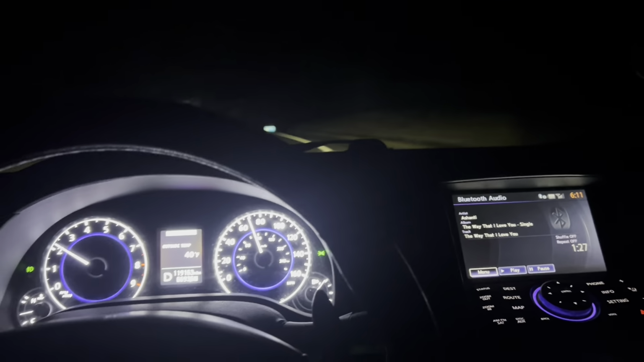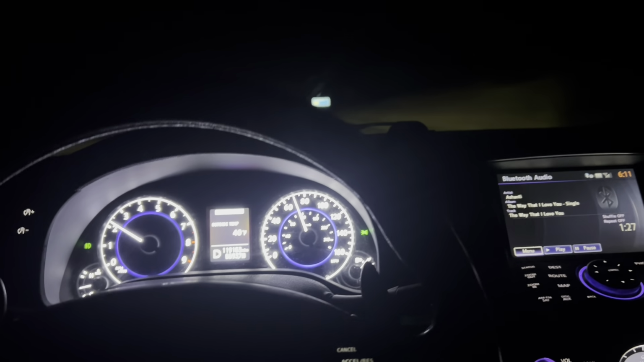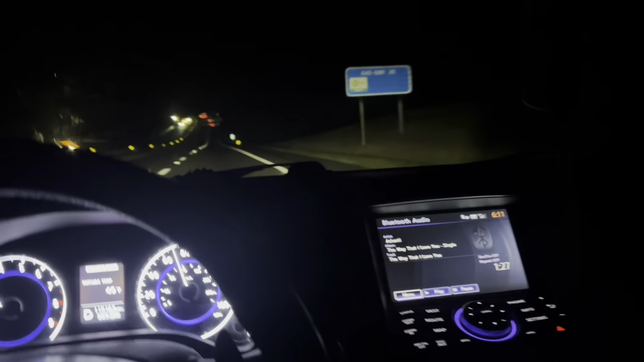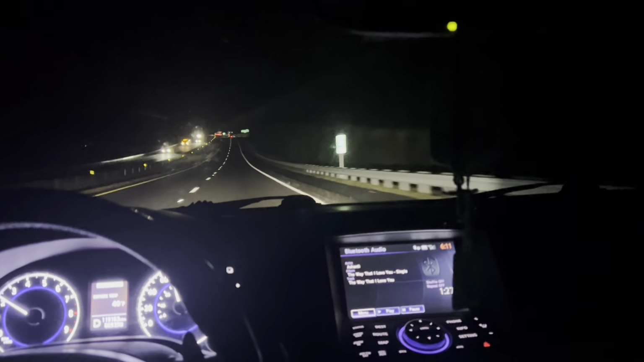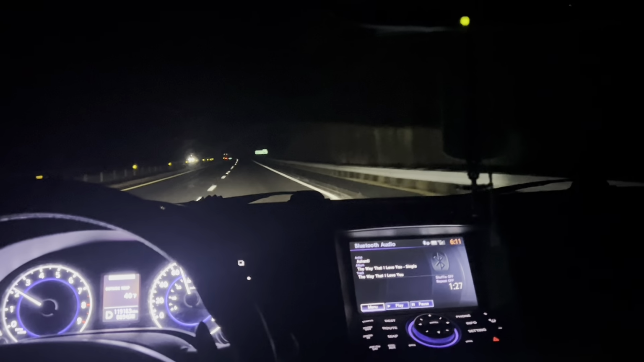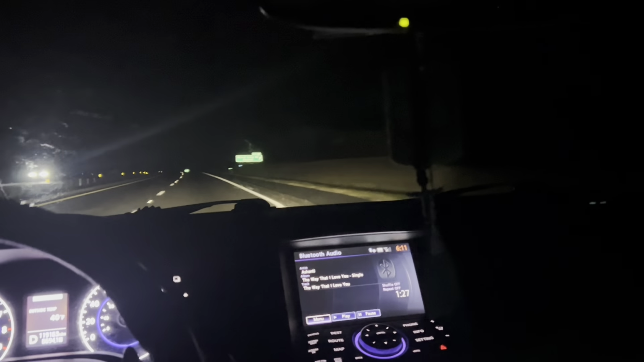I don't downshift or anything really. On the interstate, I just be cruising. I like to set cruise control, honestly. I'm just giving y'all a little something of the spectrum right here. If I turn my lights off, it's pretty much dark in here.